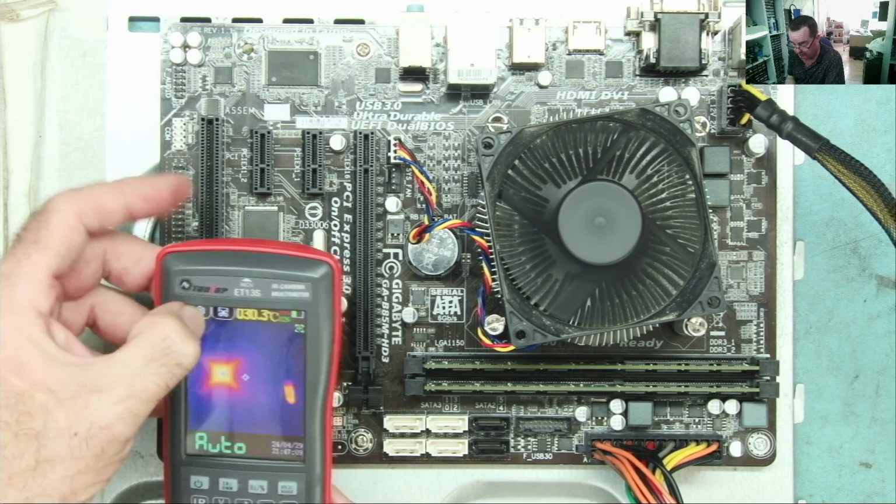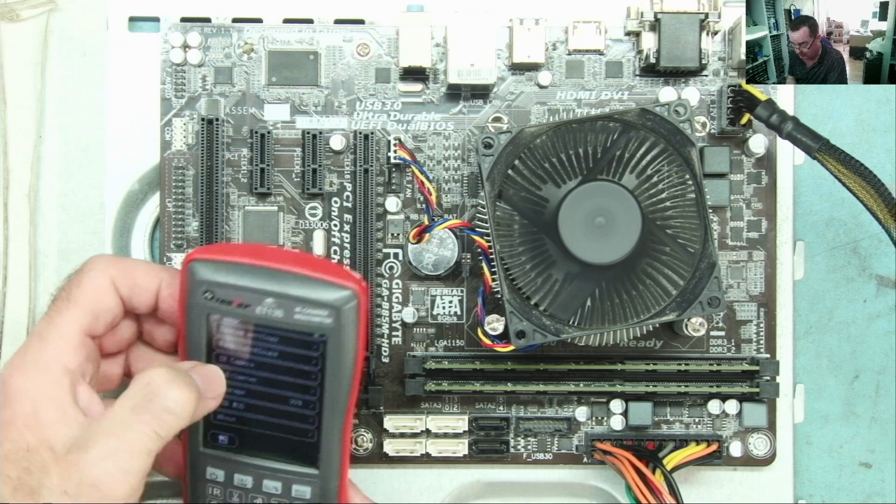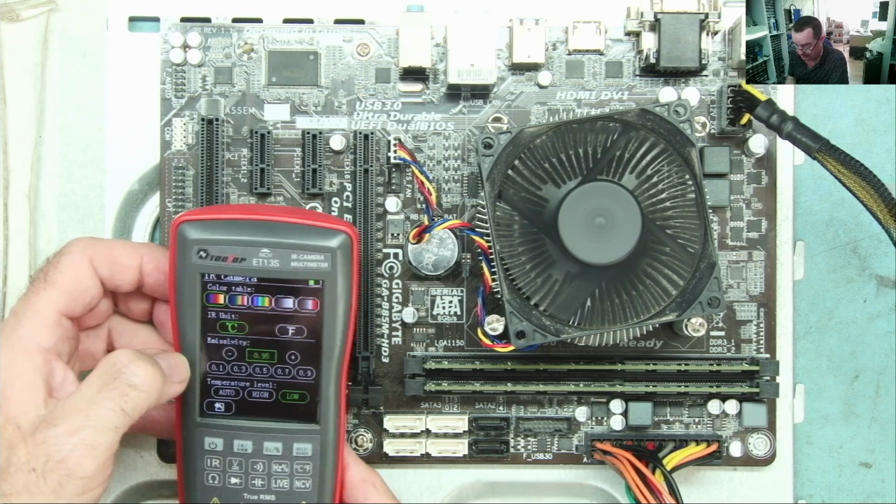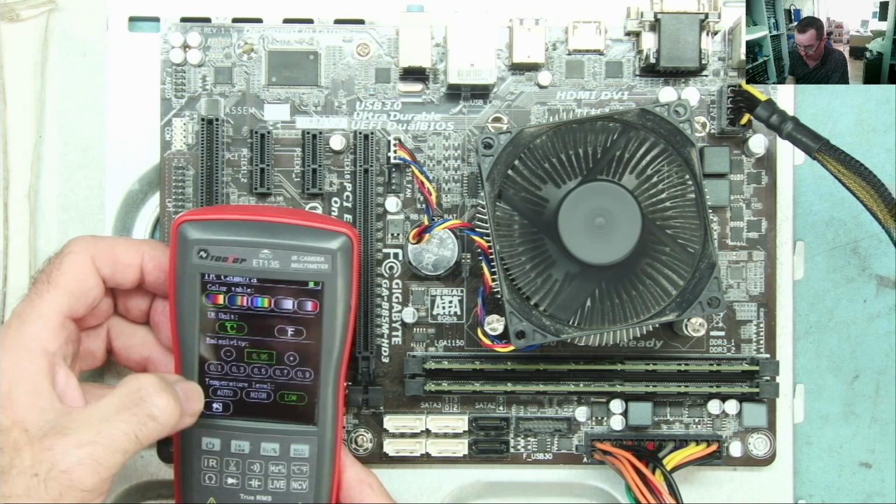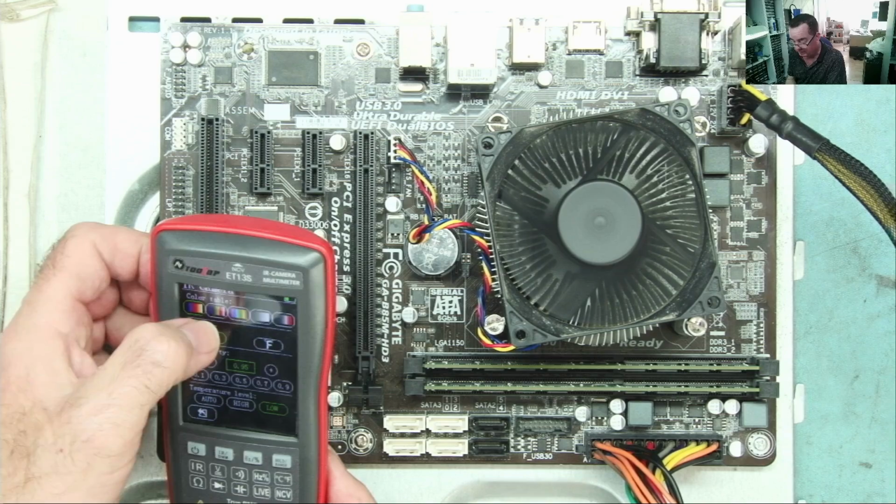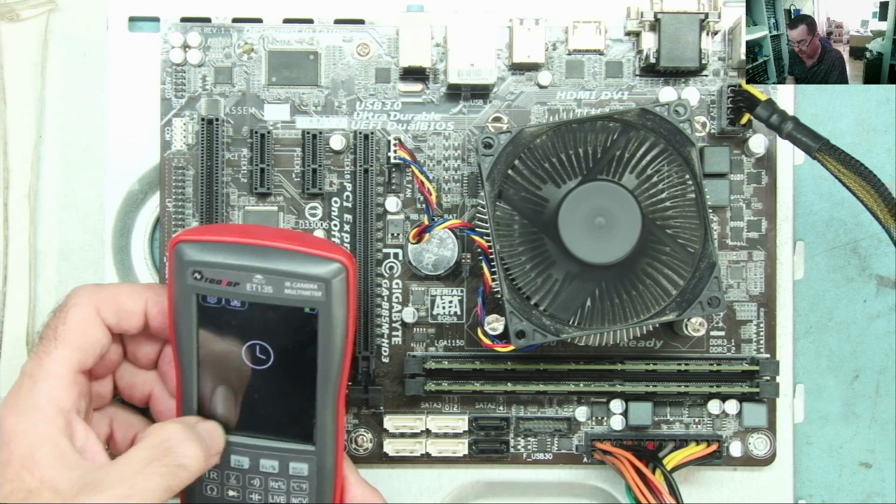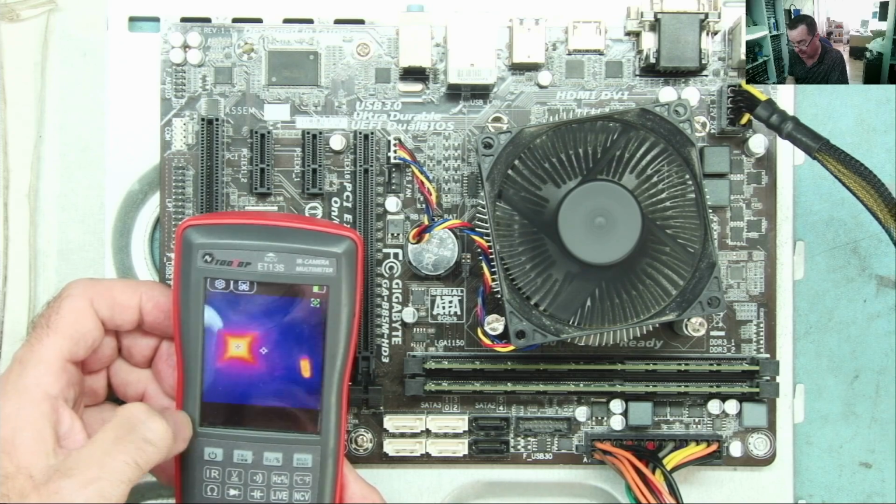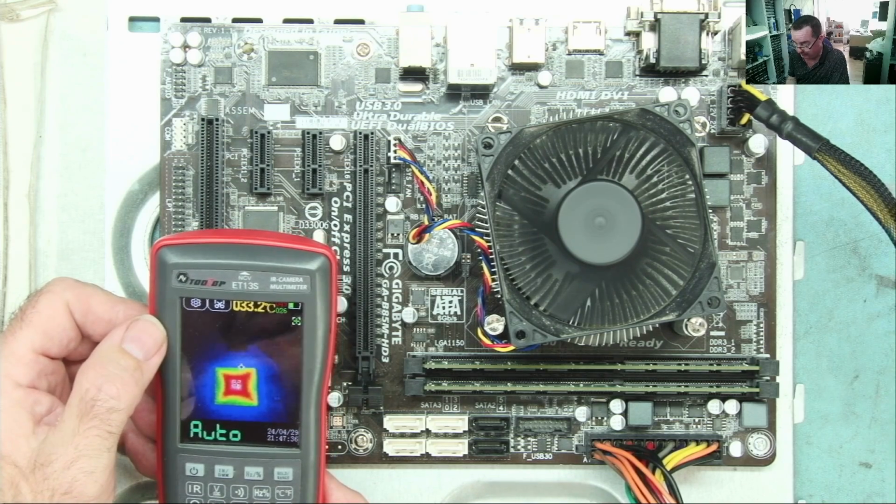I have a few settings here: system, backlight, sound, infrared camera. Oh yeah, I can set it to Fahrenheit, to centigrade, temperature level, low, high or auto. Colour tables, give it a second. Yeah, these are like different rainbow effects if you like.